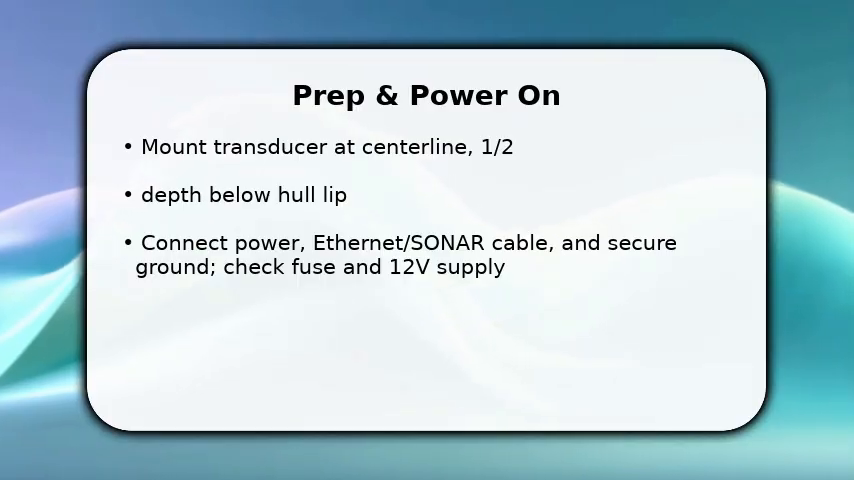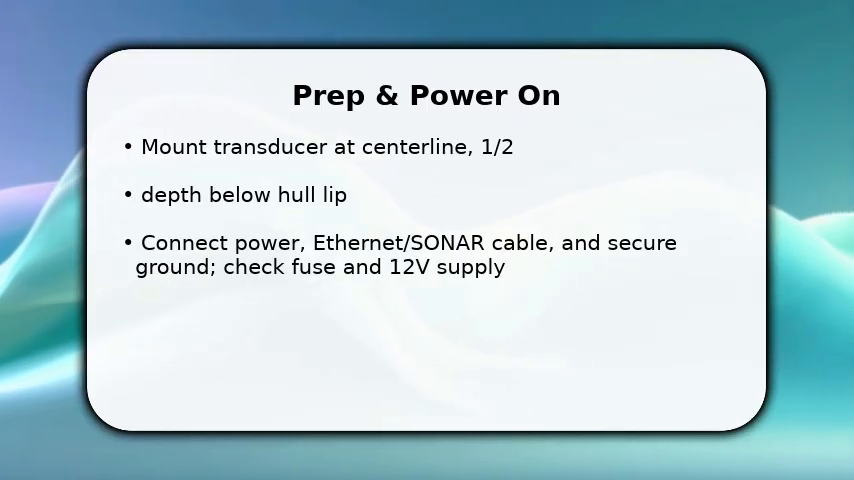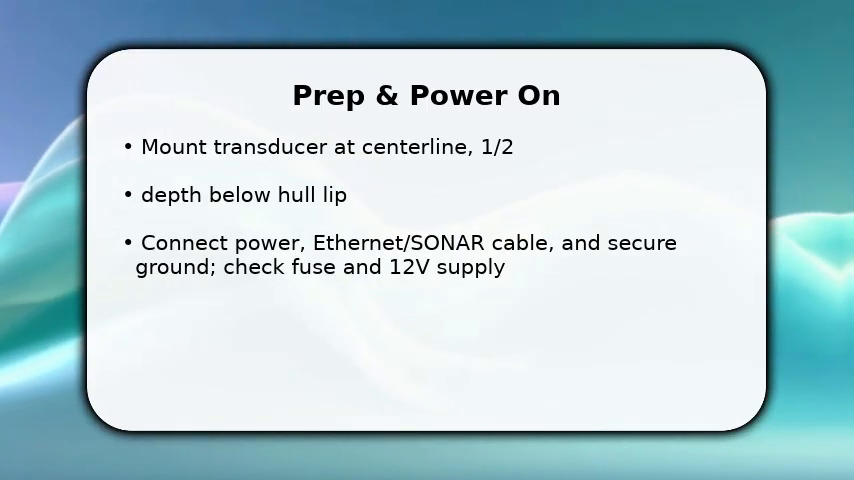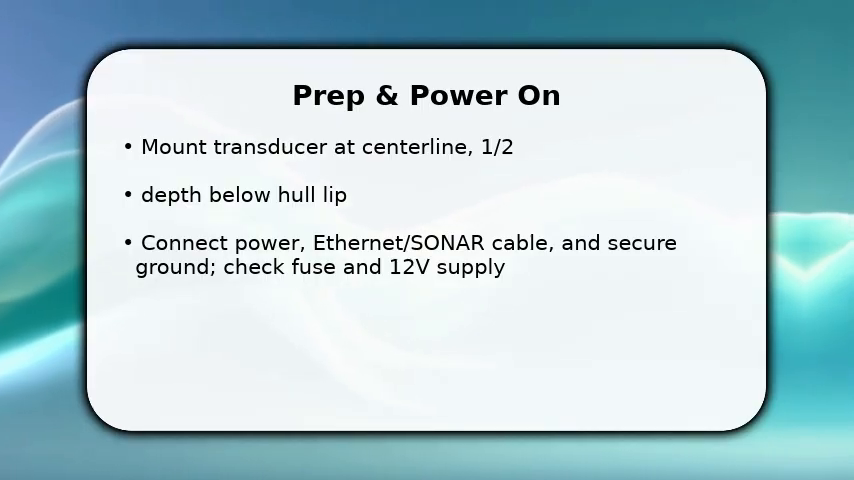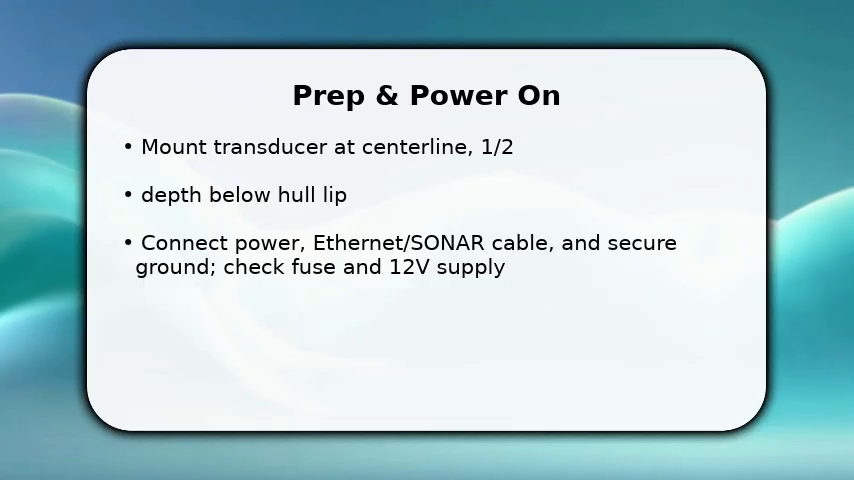You start by confirming the transducer and display are ready. Mount the down imaging transducer on the center line about 1/2 inch below the hull lip, then secure all connectors. Power the unit and verify a stable 12V supply. This prevents noise and dropouts.